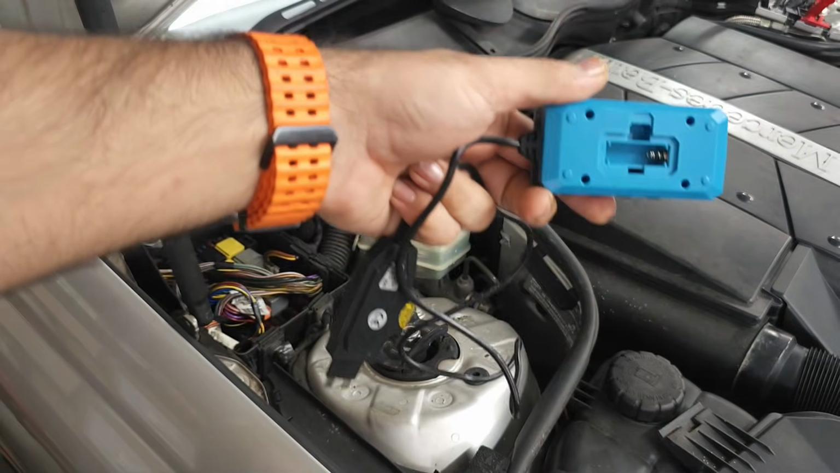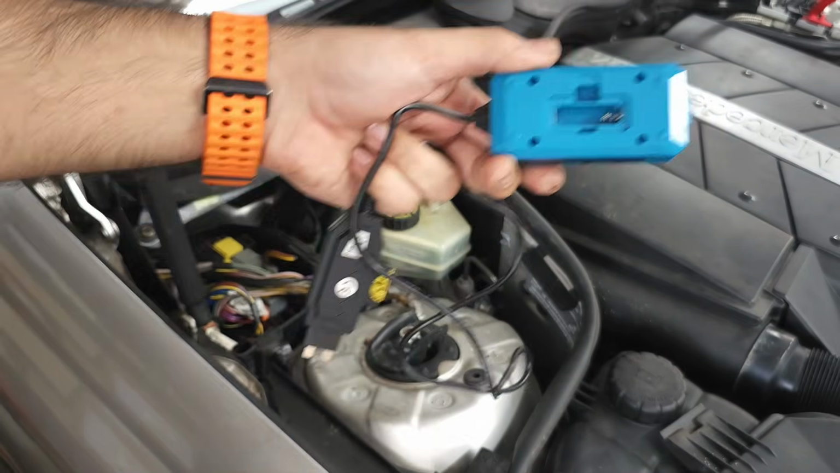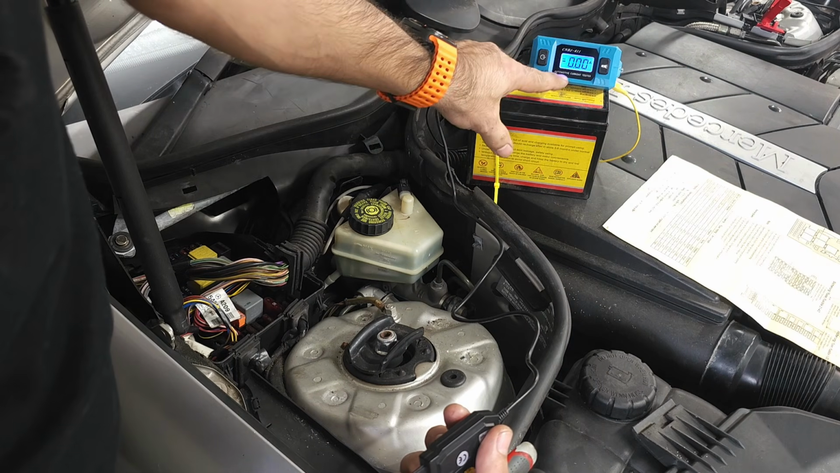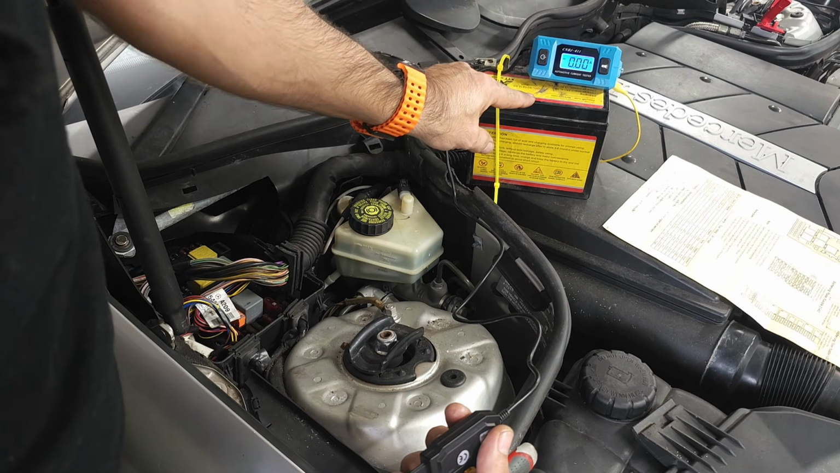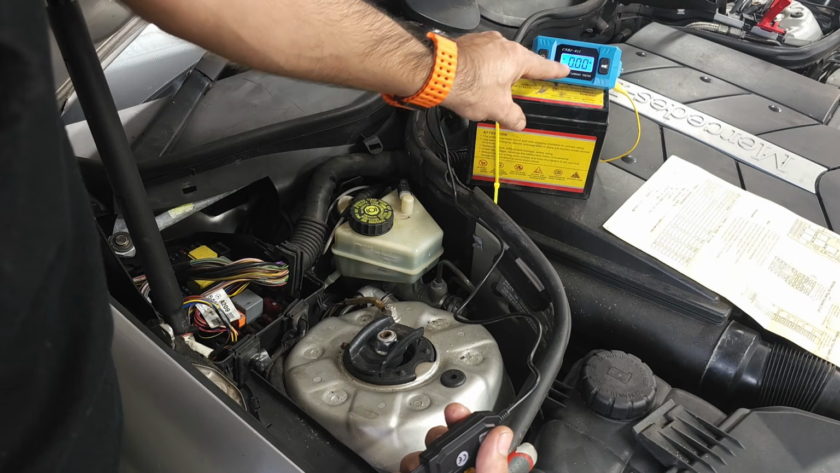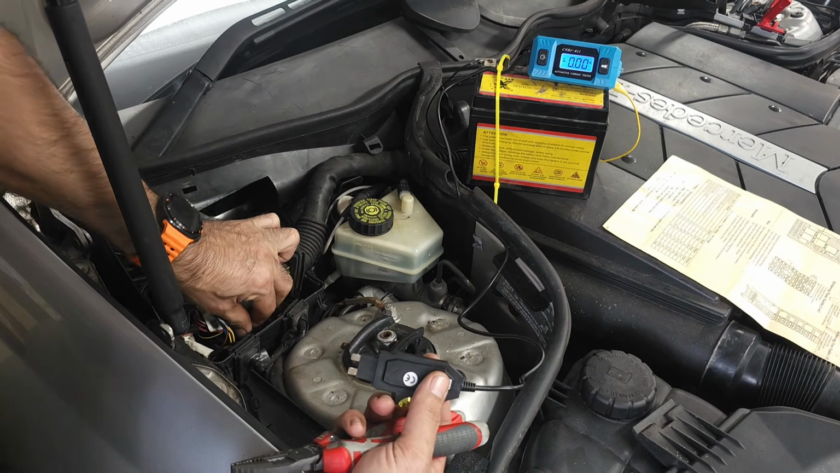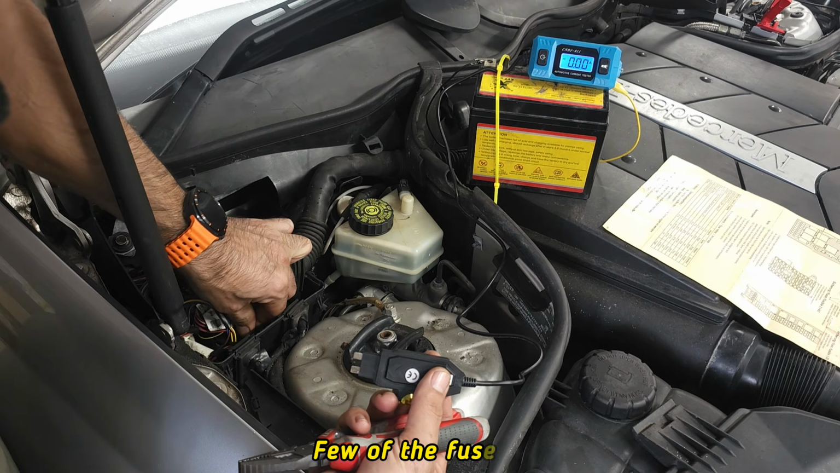So first of all, we need a battery here, which I don't have. Because I didn't have a small 12-volt battery, which this device requires, I connected my 12-volt motorcycle battery to it at the moment, and it's working. And I'm going through all these fuses one by one.